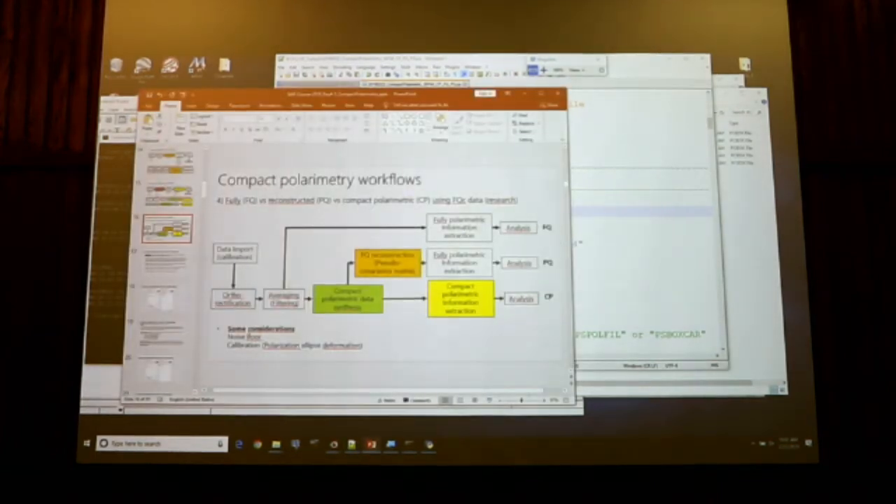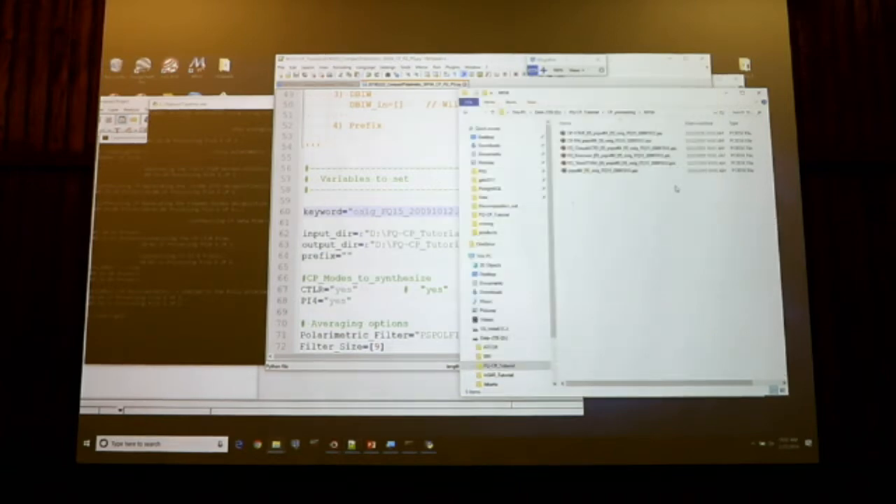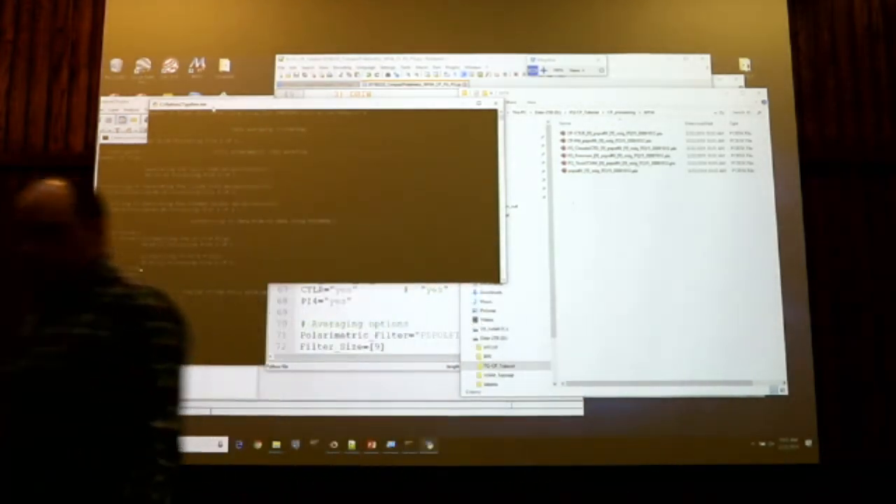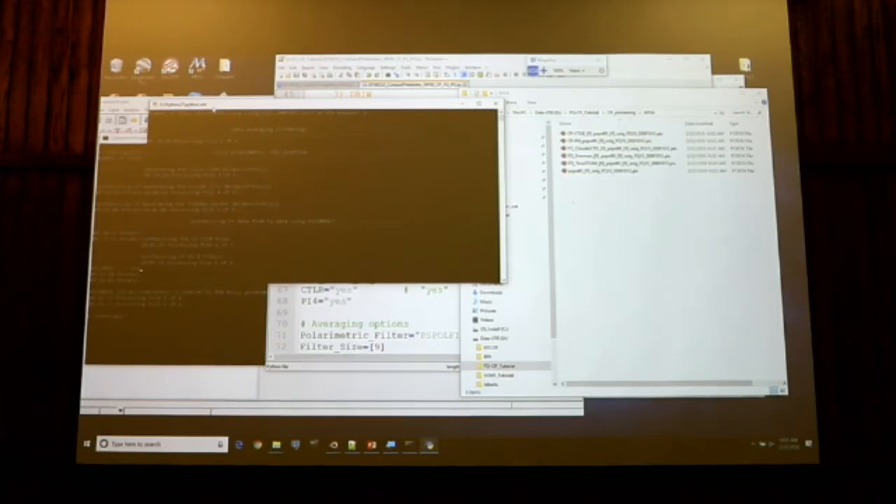So now we're generating those files. It's working.